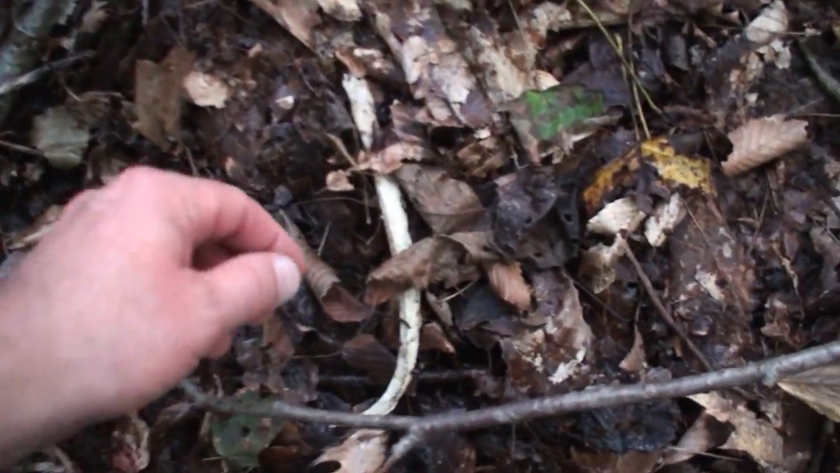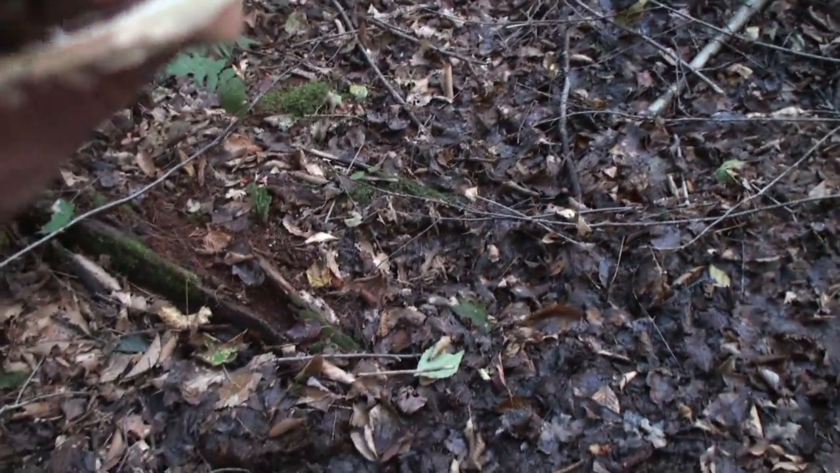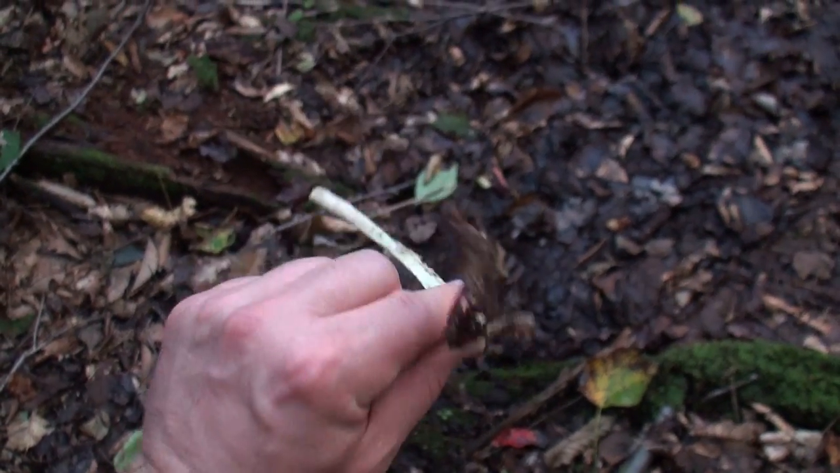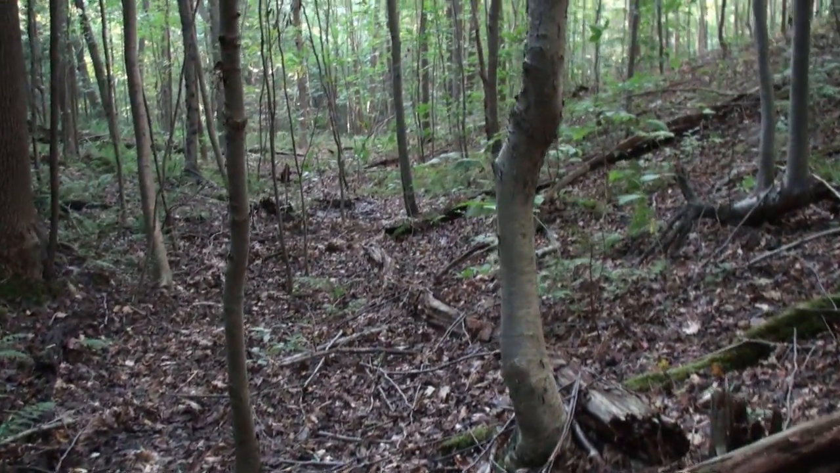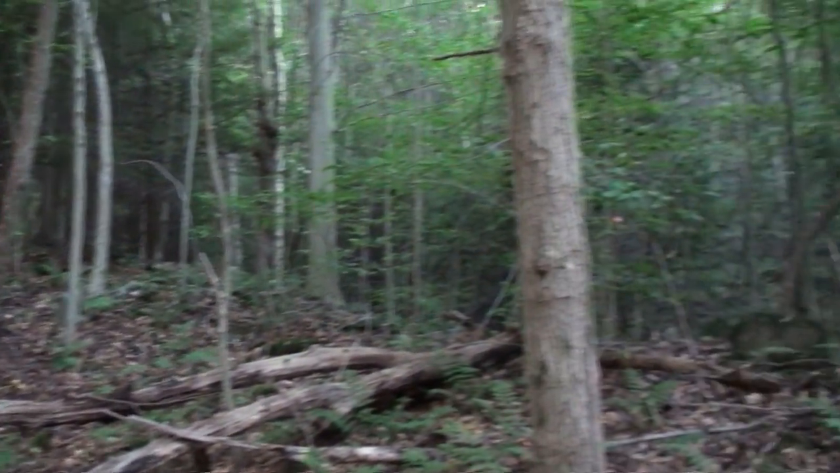There's a rib bone. All chewed up. I'm trying to find a good section to throw this trail cam.